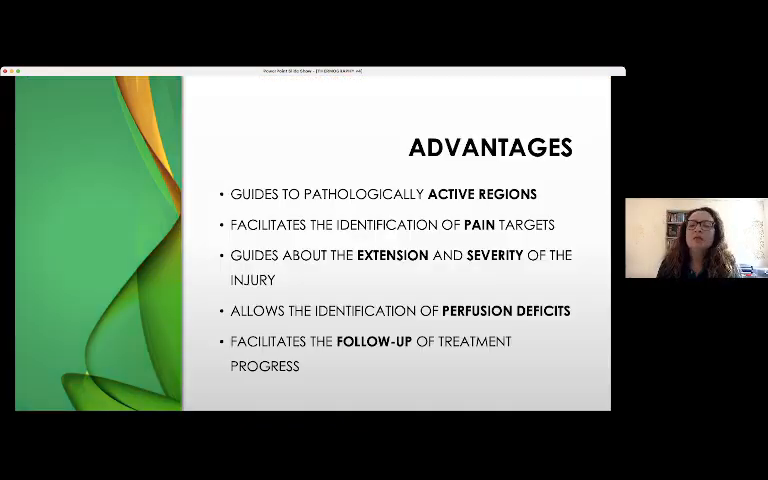Advantages. Thermography can guide us to pathologically active regions, can facilitate the identification of pain targets, can guide us about the extension and severity of the injury, allows the identification of perfusion deficits, and facilitates the follow-up of treatment progress.